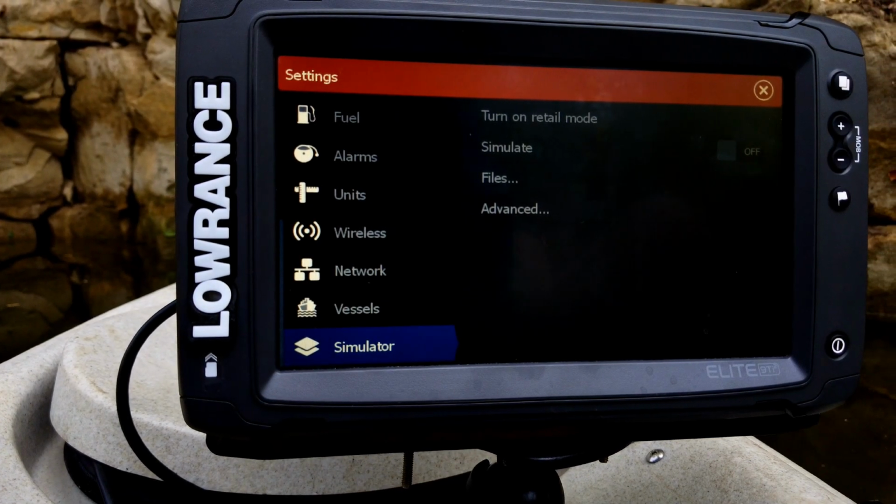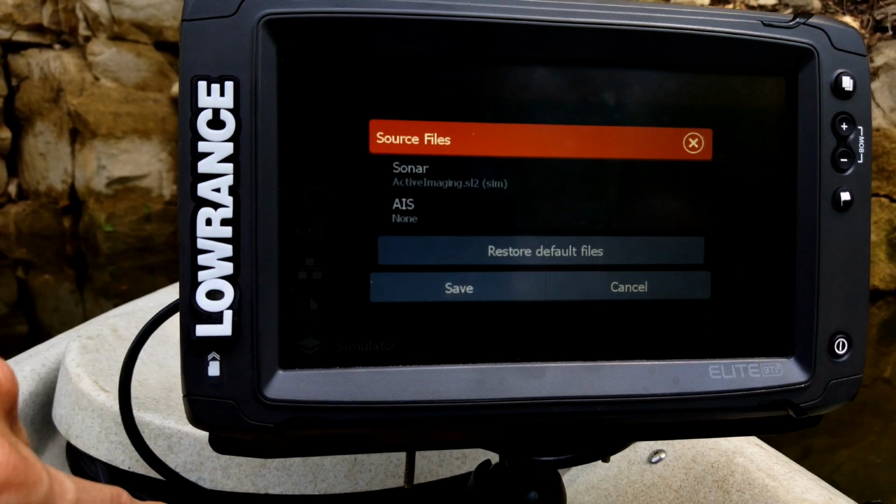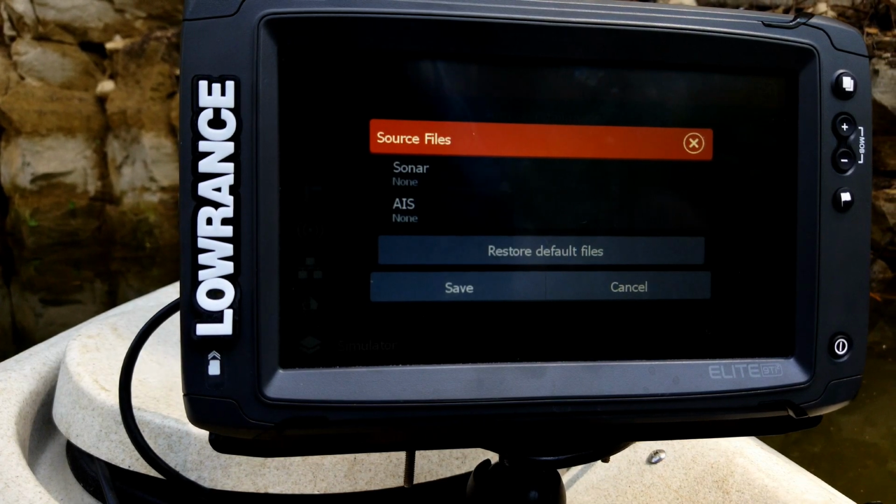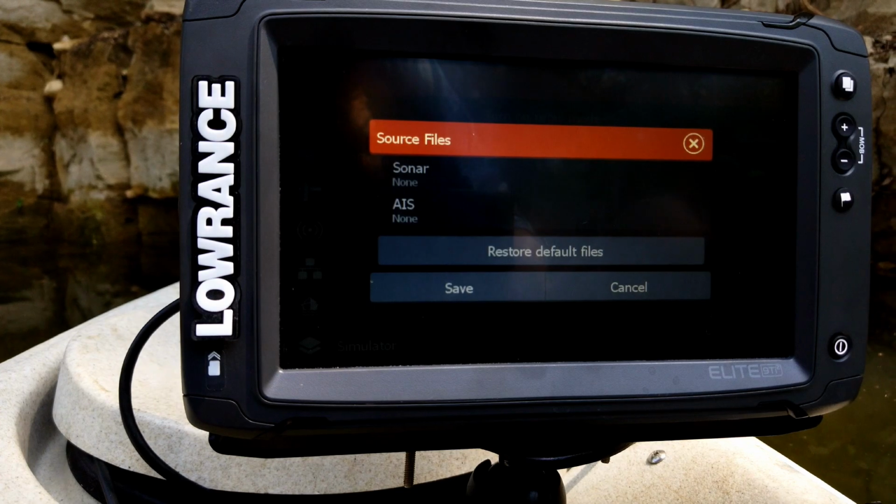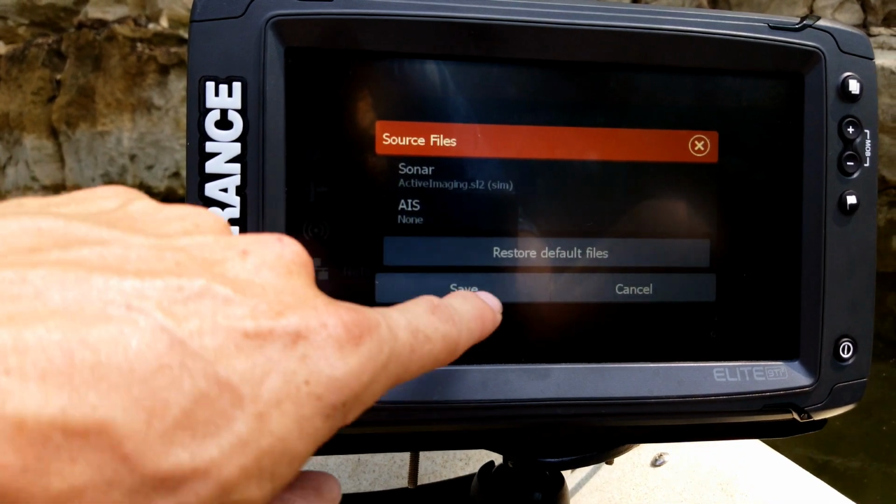Don't do that. That's just for the dealers. And also, whenever you go to turn on the simulate, make sure you go into your files right here and then click on sonar, because a lot of times it's going to default to none. And so when you go to turn that on, you're not going to see anything scrolling across the screen. It's just going to look like it did before. So you got to make sure you go in here, select the active imaging demo file, and then hit save.